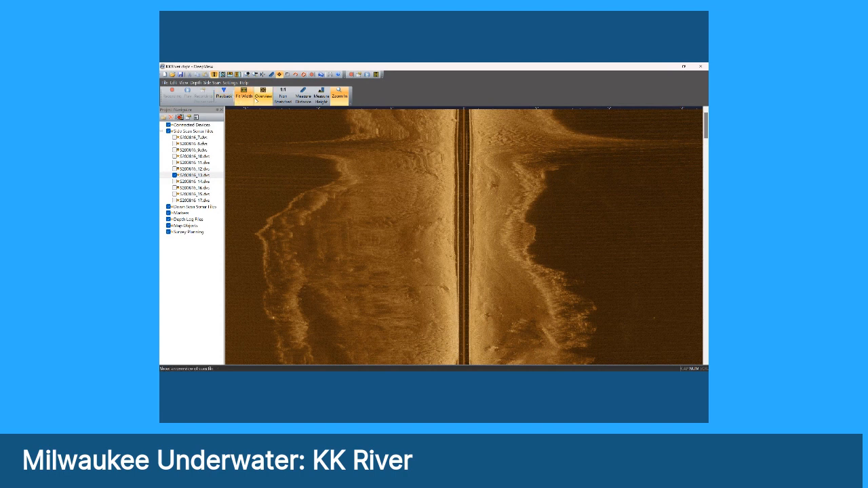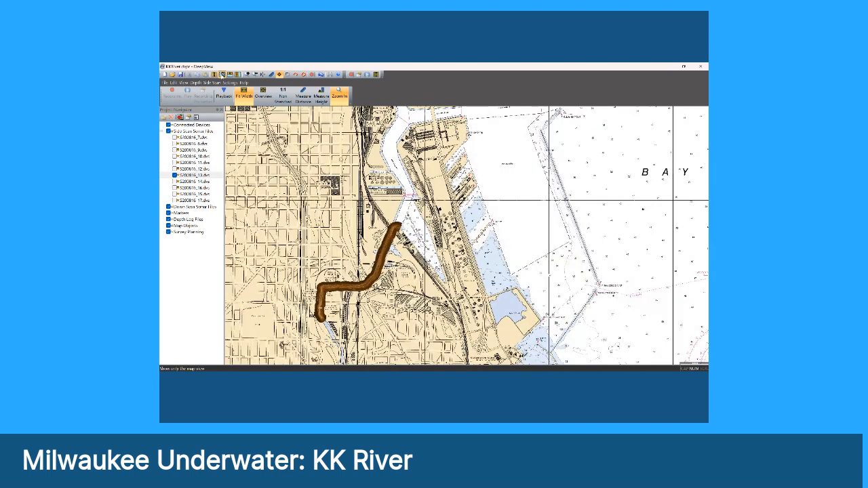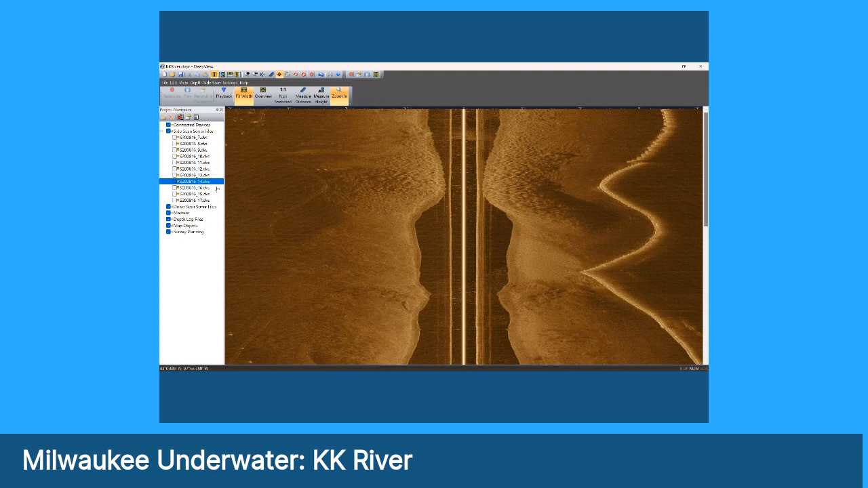All right, I'm gonna move on to some of the other scans that we did. Let's see. Shut this one off. All right, we came further down the KK looking for the Sandoval here, and we were kind of interested in what that looked like down in the shallower part of the river. So I'm going to play that for you.